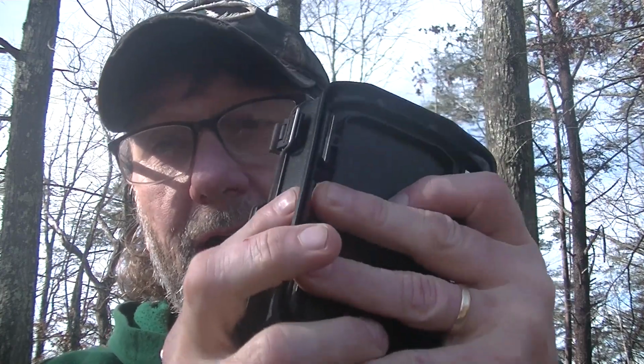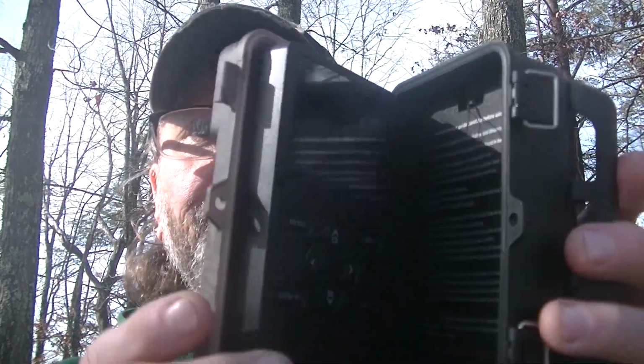And some of the trail cameras I have, I know my cell cameras, I can put a Python cable and it locks the camera and locks it to the tree at one time. I really like that. But like I said, I've got a couple places that cell cameras will not work. So anyway, it opens up.